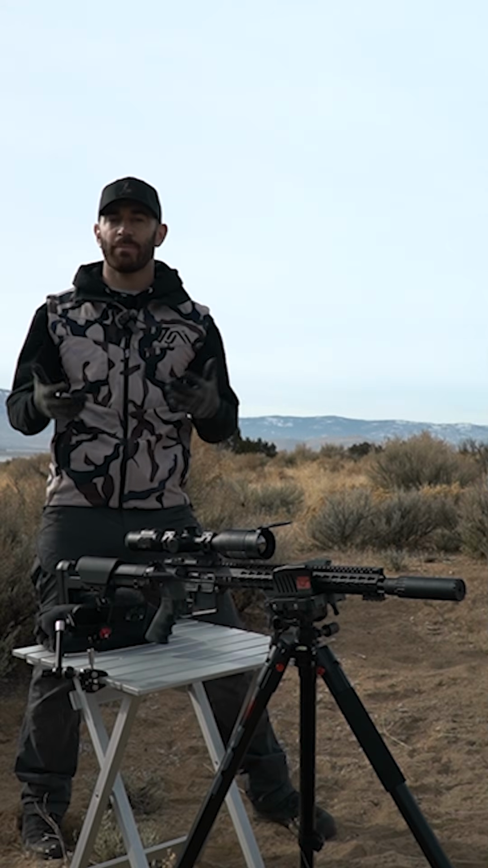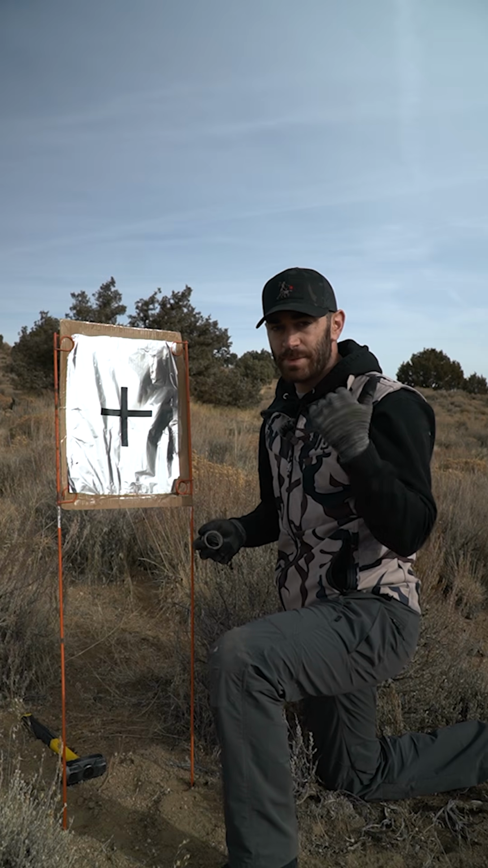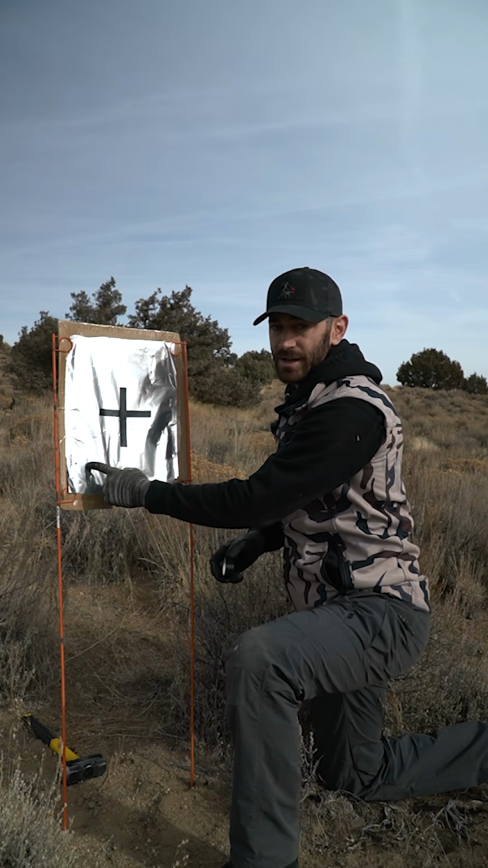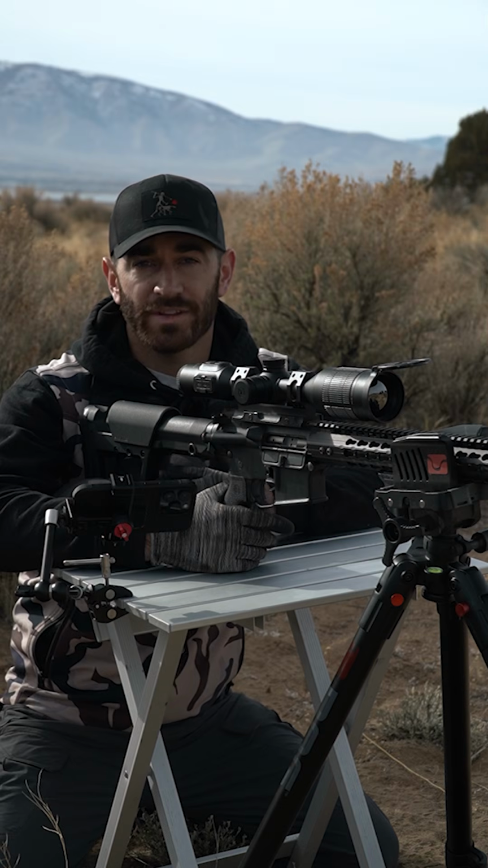All right, so I felt pretty good about that shot, so let's go see where my impact was. So since I wasn't able to see my impact back at the rifle, what I'm gonna do is take some electrical tape and just create another little cross mark right here, and that will give us a good reference back at the rifle. So let's go ahead and throw some tape on it. Now for the easy part.